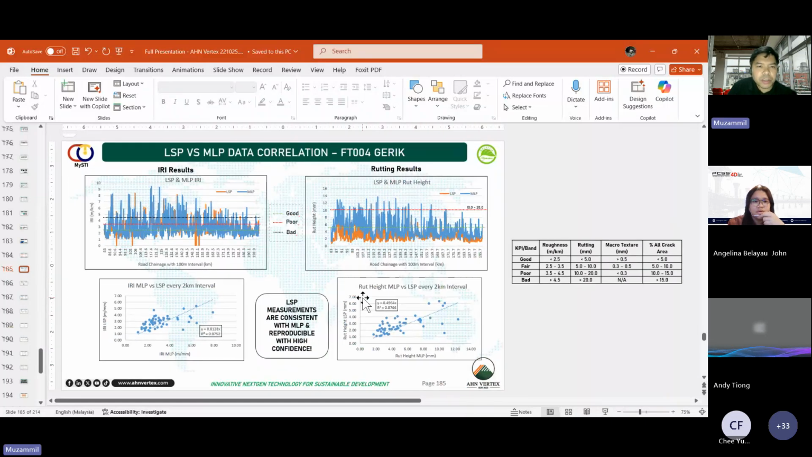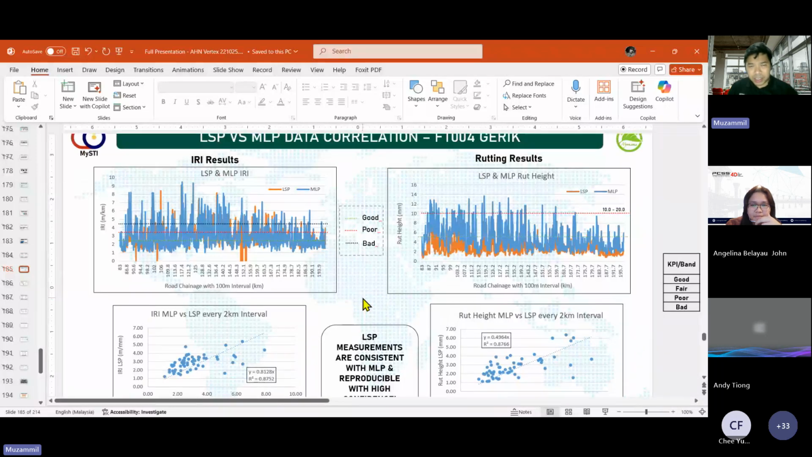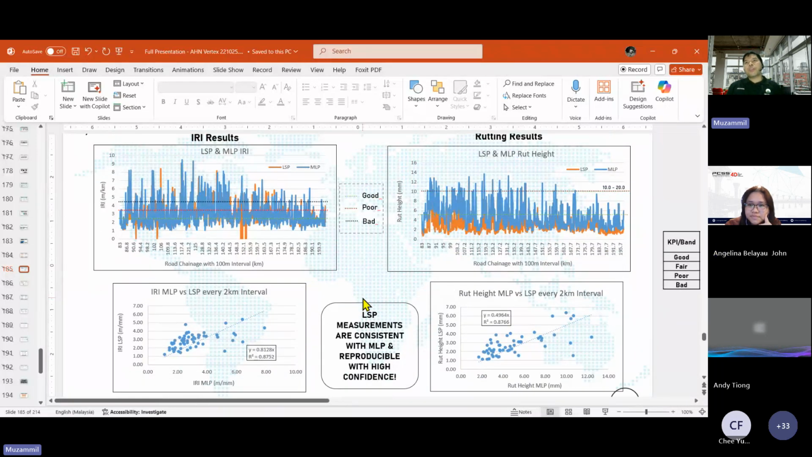I just want to share this result that we have obtained during our internal class at Greek. In that FT004 project, the official PCA method was the conventional one, the multi-laser profiler. So what we did was we sent our LSP, LiDAR scanner profiler, to also do the same exact scan job, PCA job, internally. So we compared the results obtained from the MLP, the multi-laser profiler, and also the orange, the LSP.